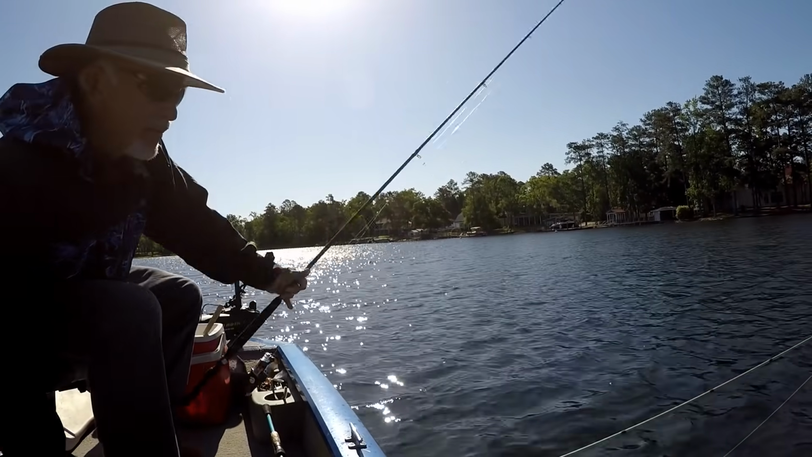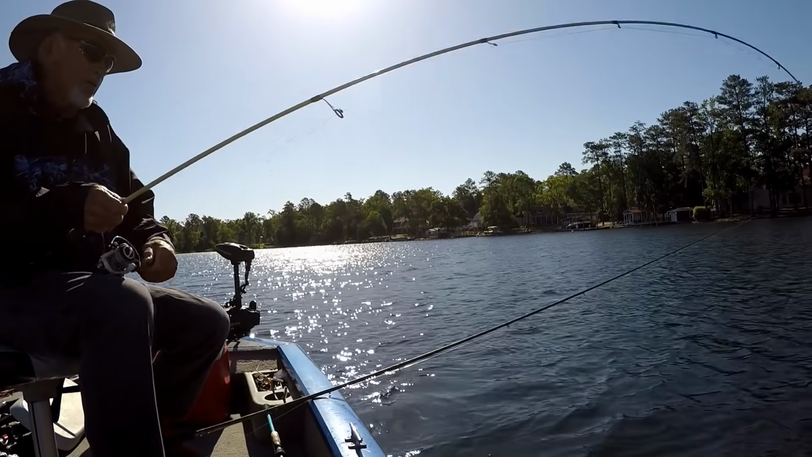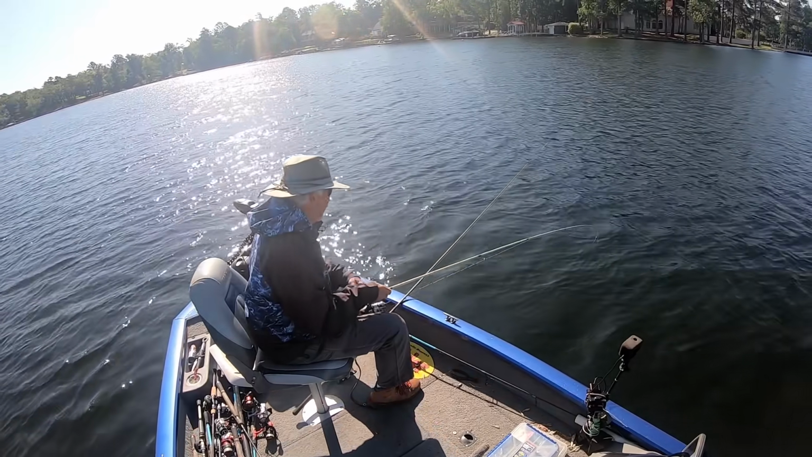There goes another bite though. Got another bite. Look how it's going. Oh my, look how it's going. They want these minnows, folks. Minnows is what they want. That's a good one too. That's a big old fish.